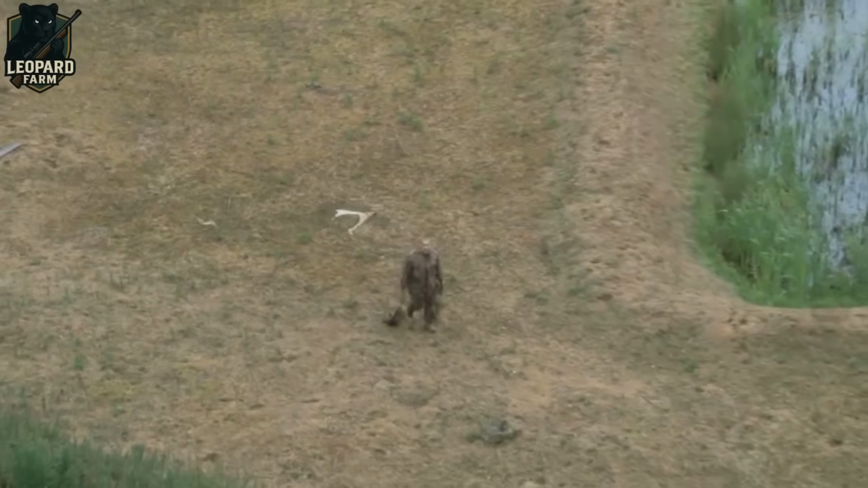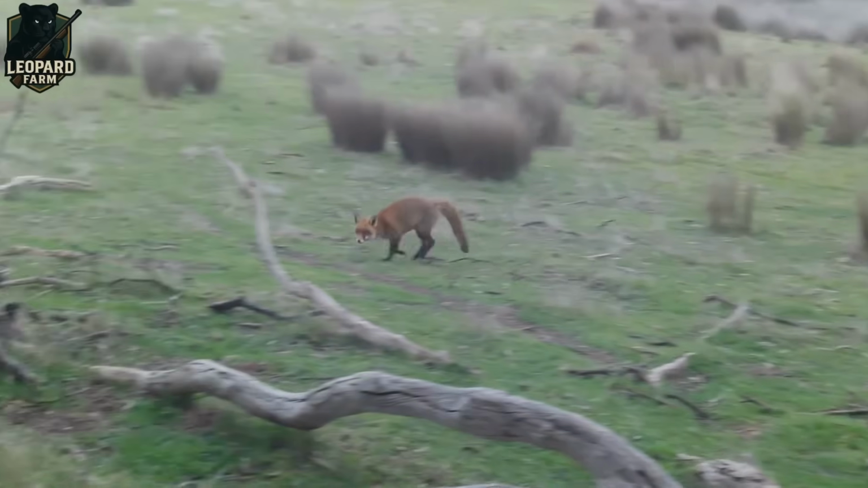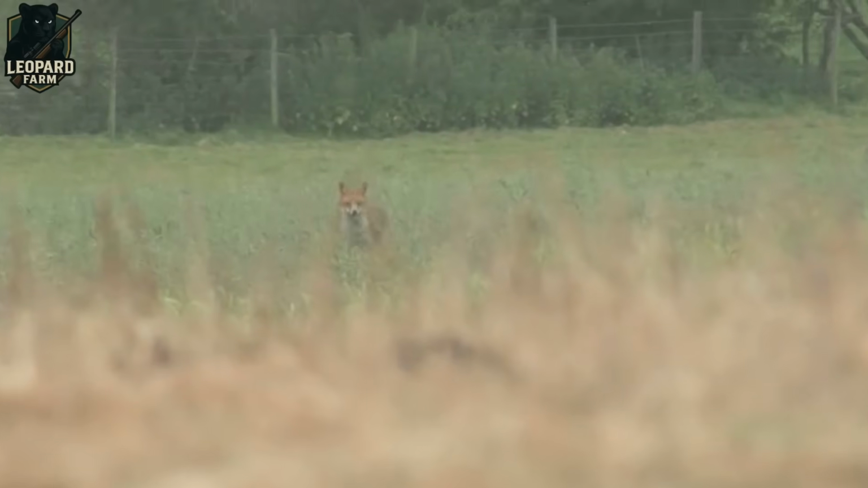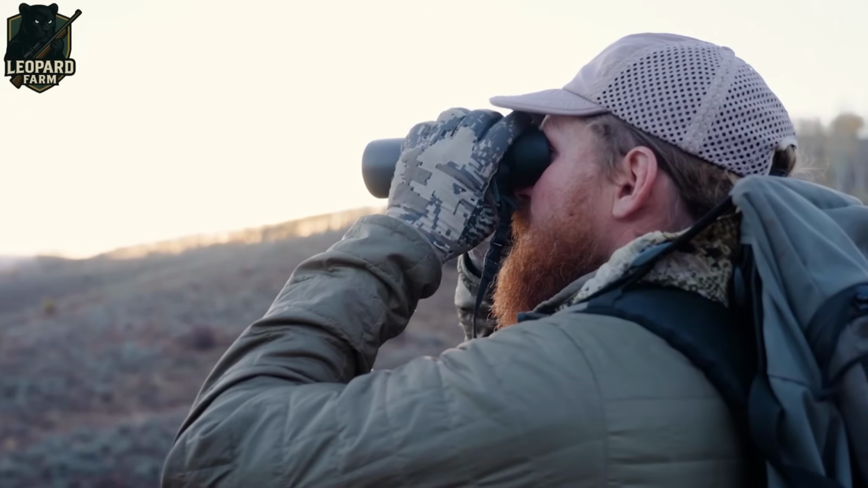Bow hunters face an even tougher challenge, relying on compound or recurve bows armed with broadhead arrows. Precision and patience are non-negotiable, as they must get within 20 to 40 yards for a clean, ethical shot. Stealth is their greatest asset.